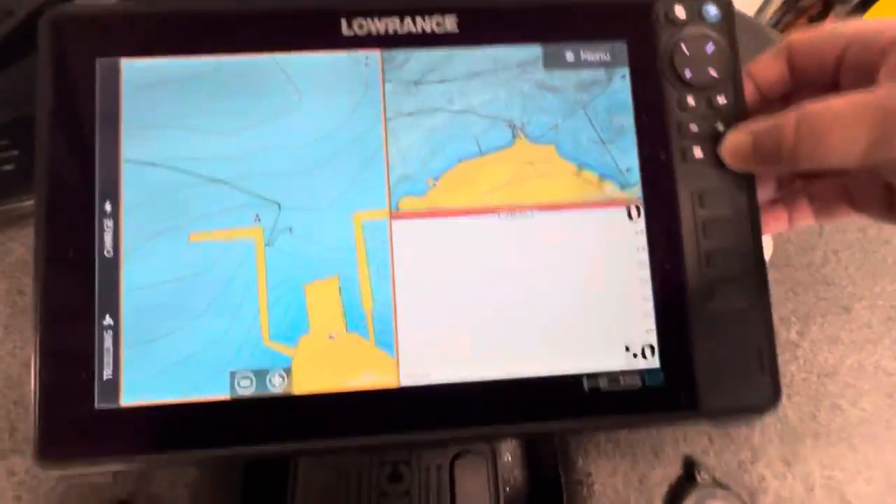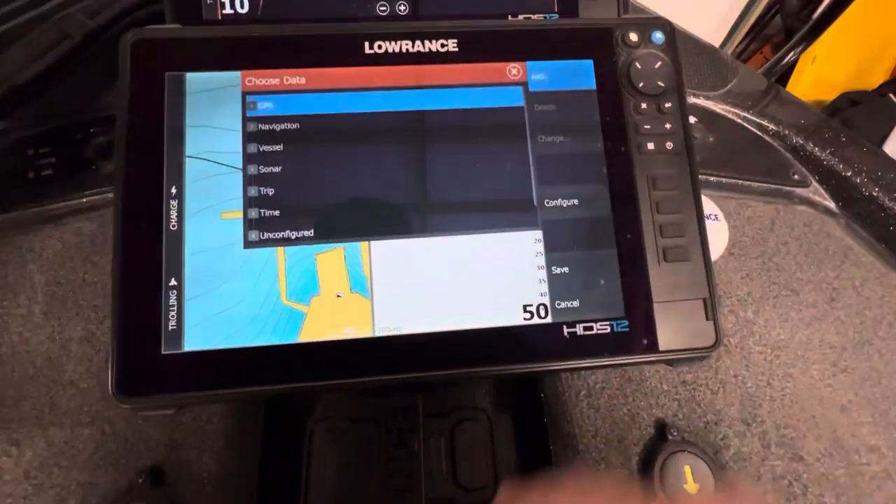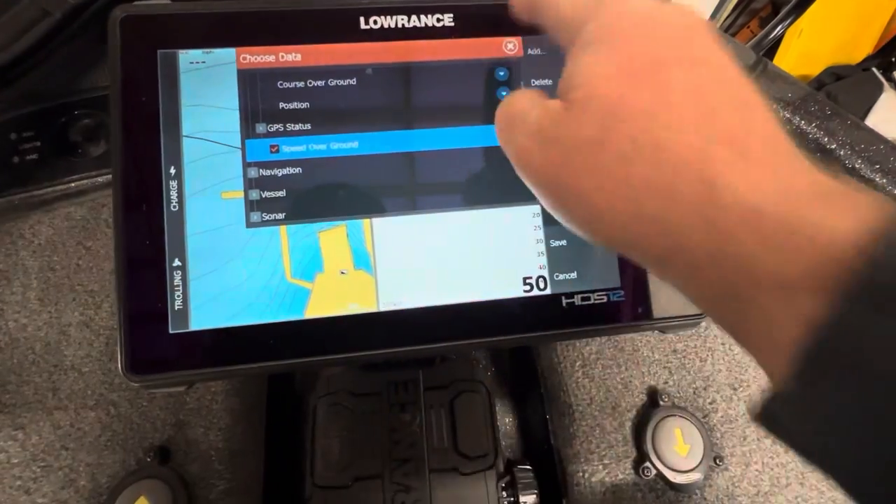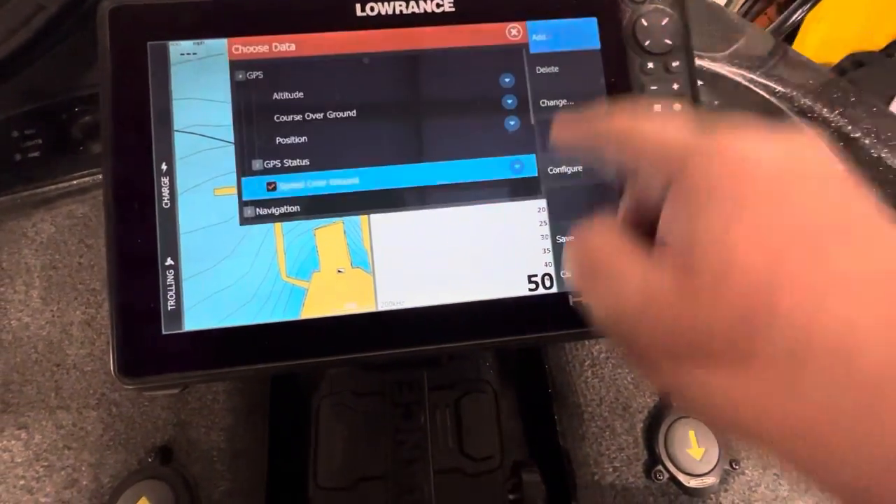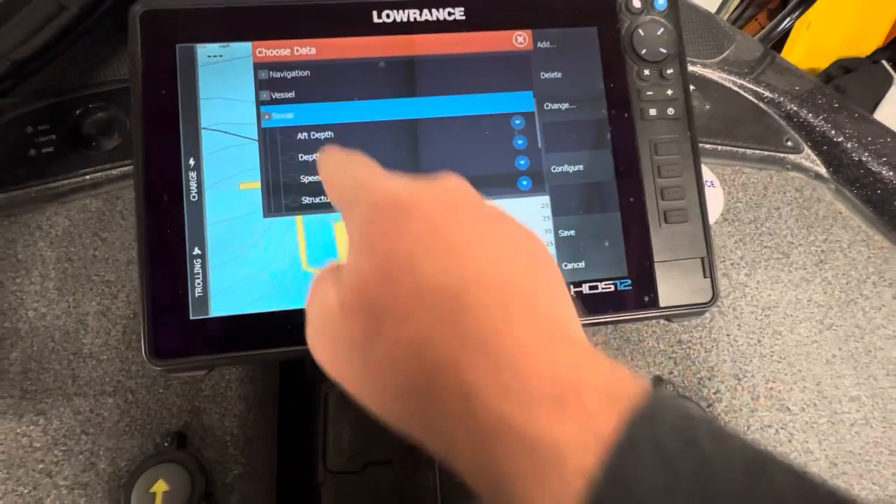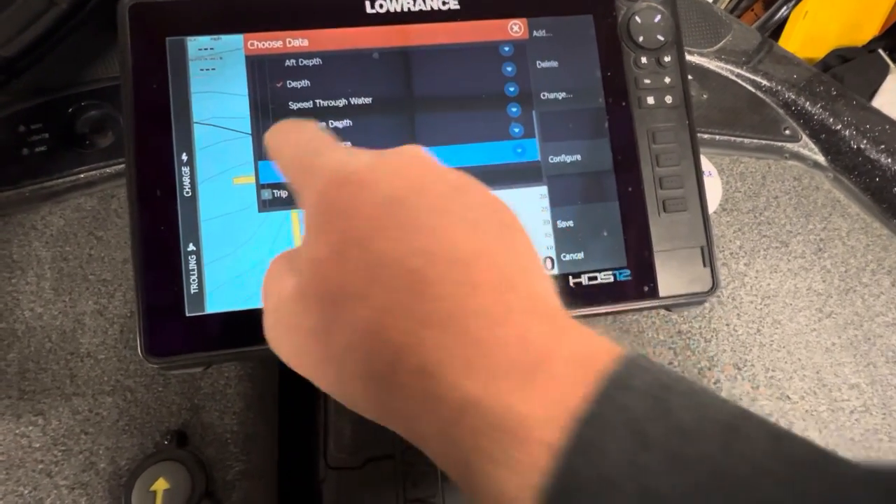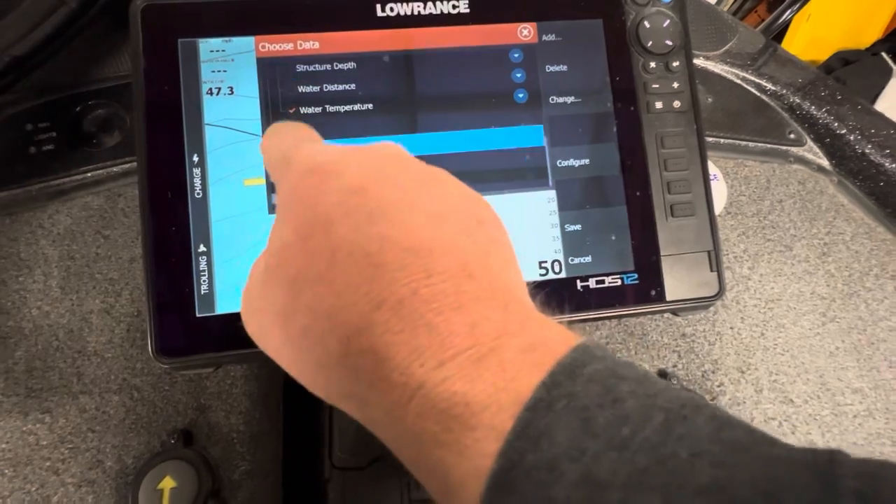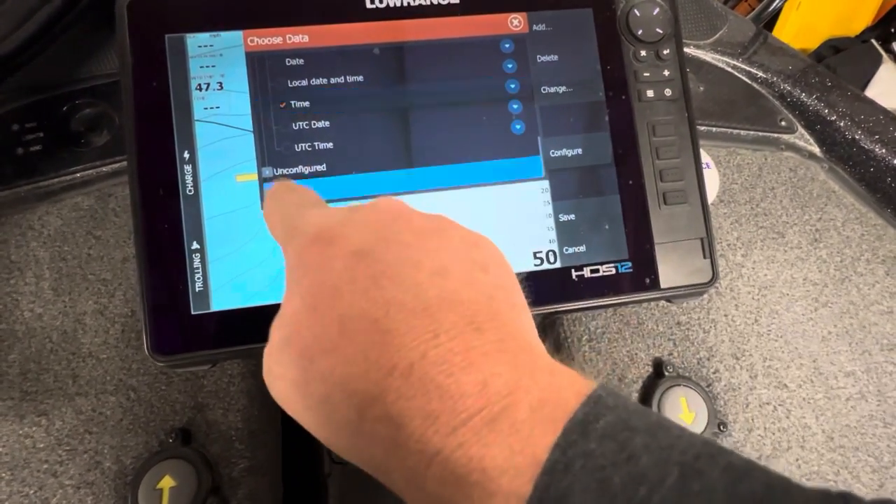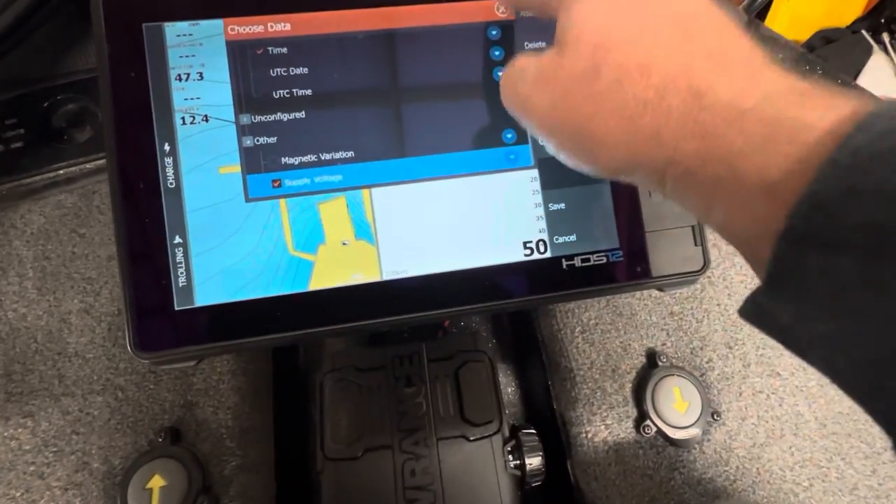But we're definitely going to add some things. So we're going to edit overlay, add speed over ground, doesn't need to be very big. Sonar, we're going to add depth and water temperature. We're also going to add time. Time's really important. And we are definitely going to add voltage so we can keep an eye on that.